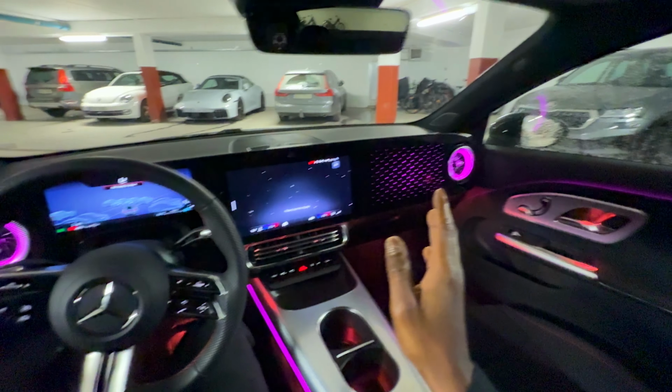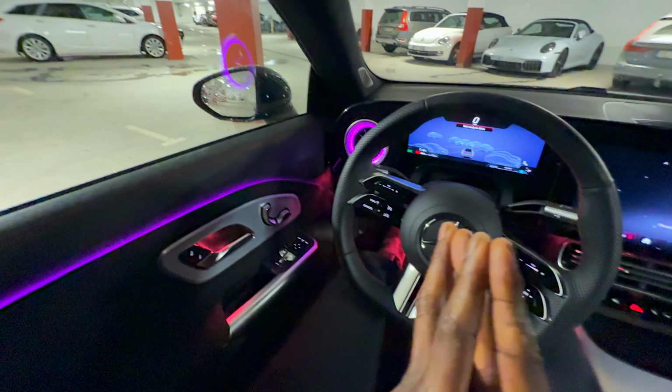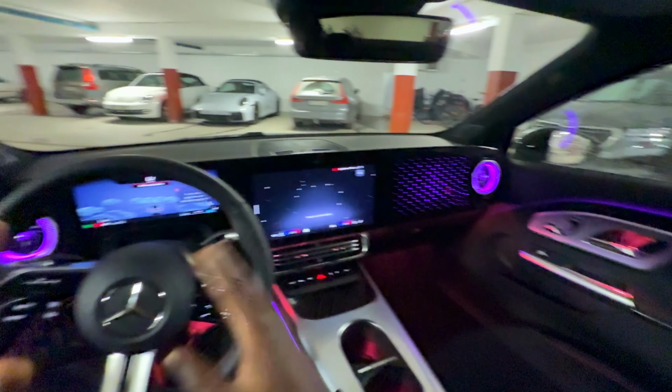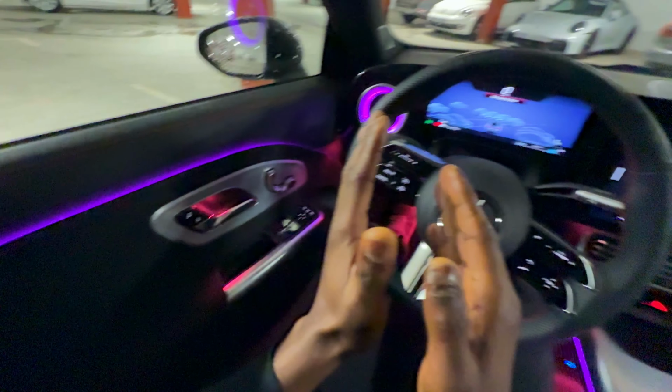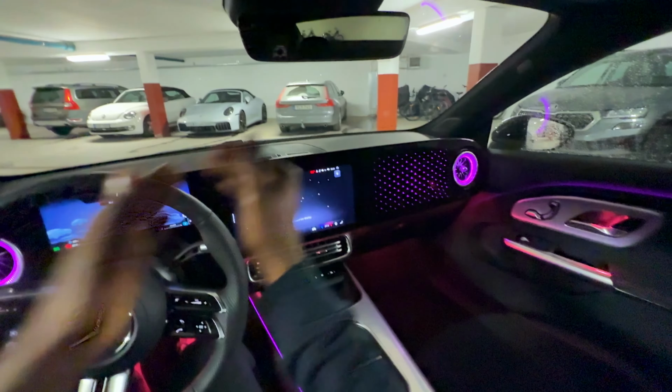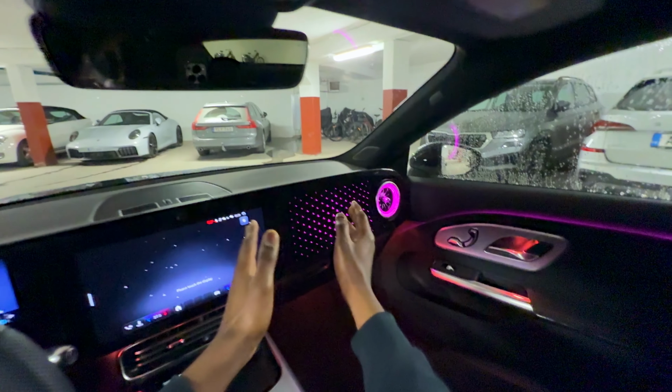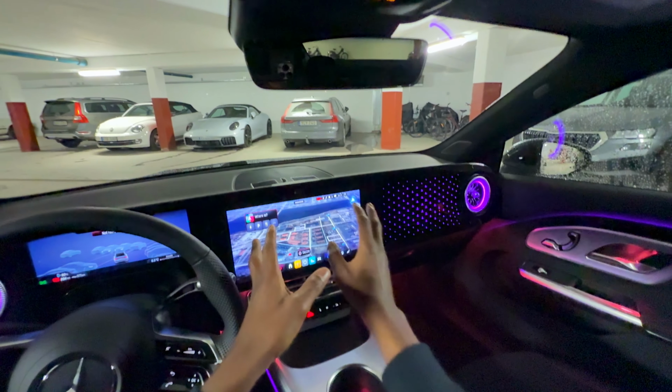And one look in this interior, and you can see how beautiful this interior is. I really like the aesthetics of this interior. It's a really pleasant place to be in with the screens. This has one, two, and a third screen that can be optioned, but here is the main infotainment system of